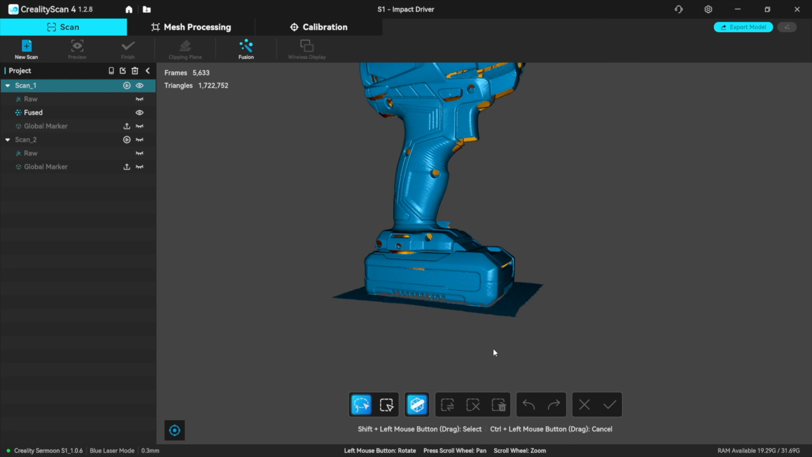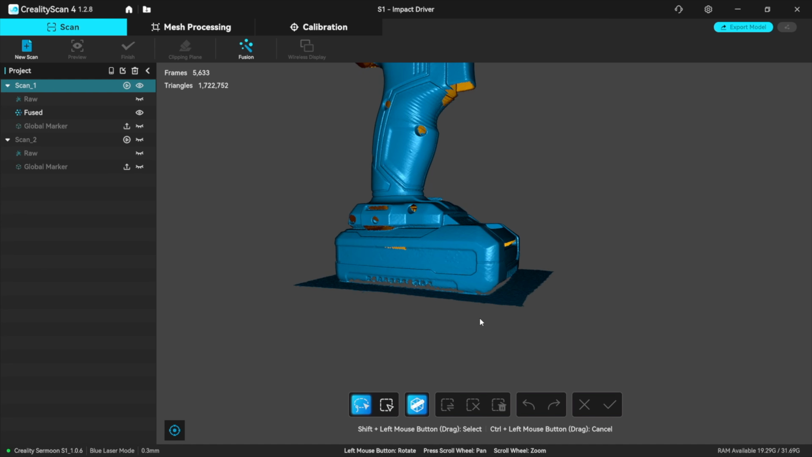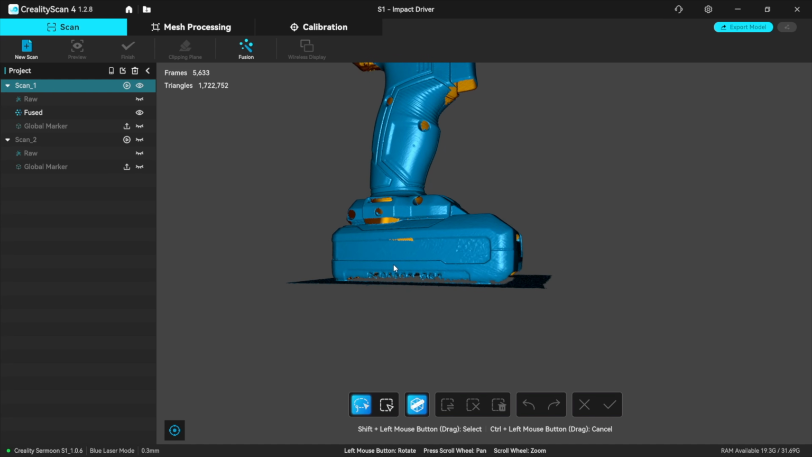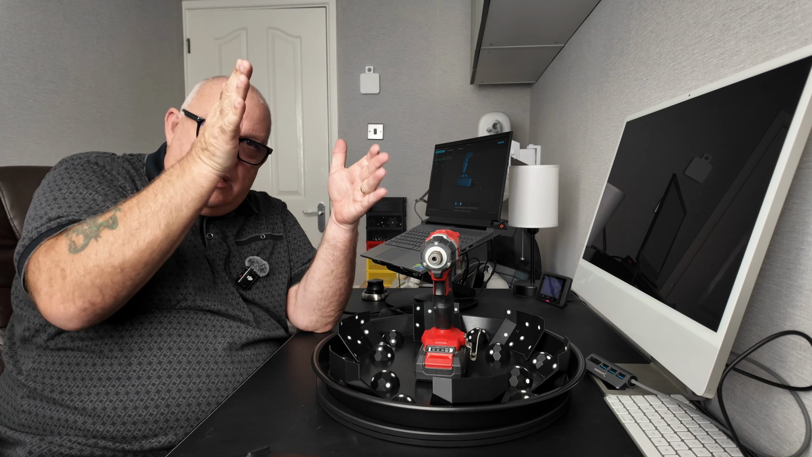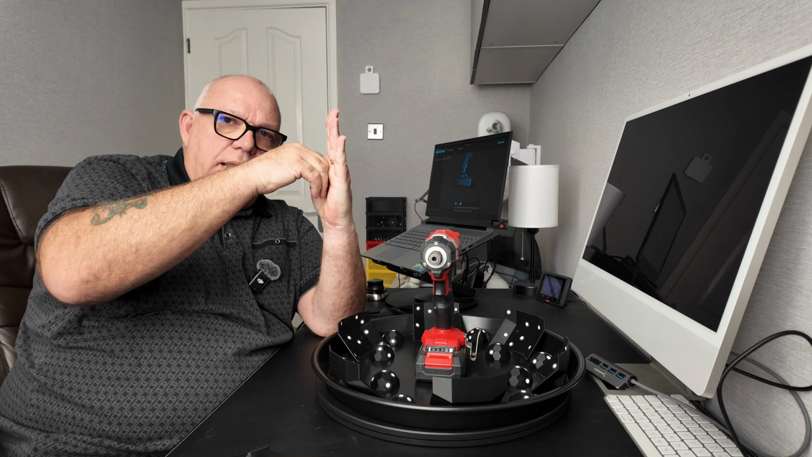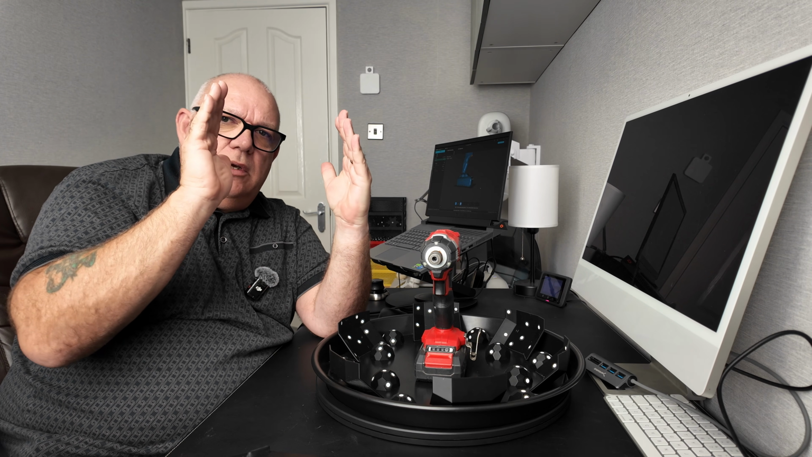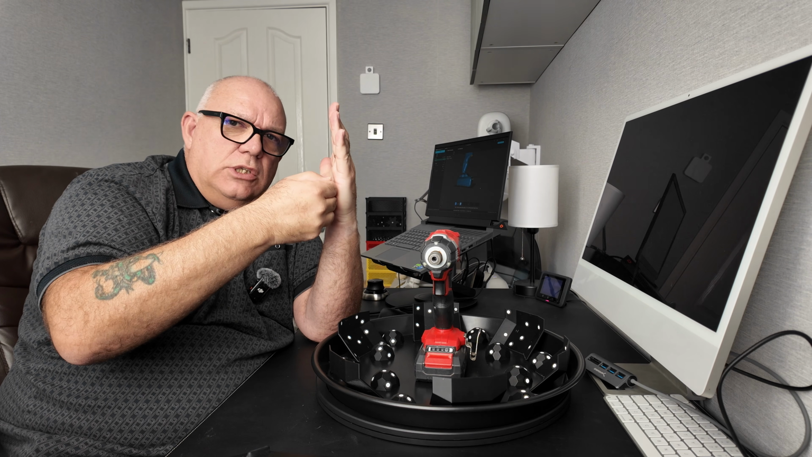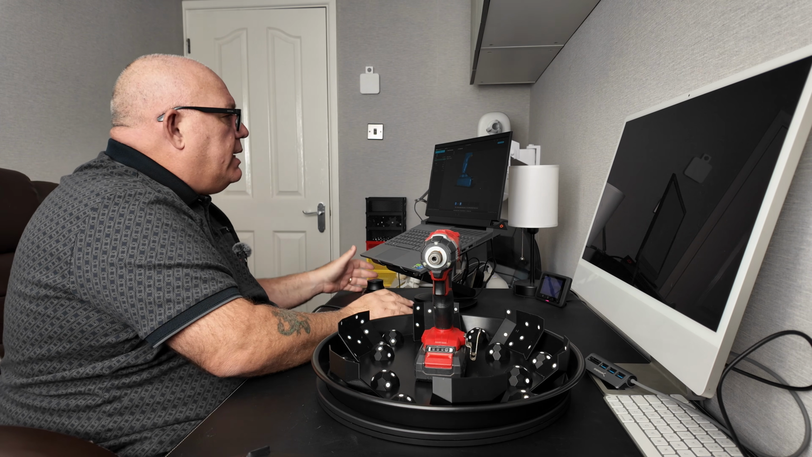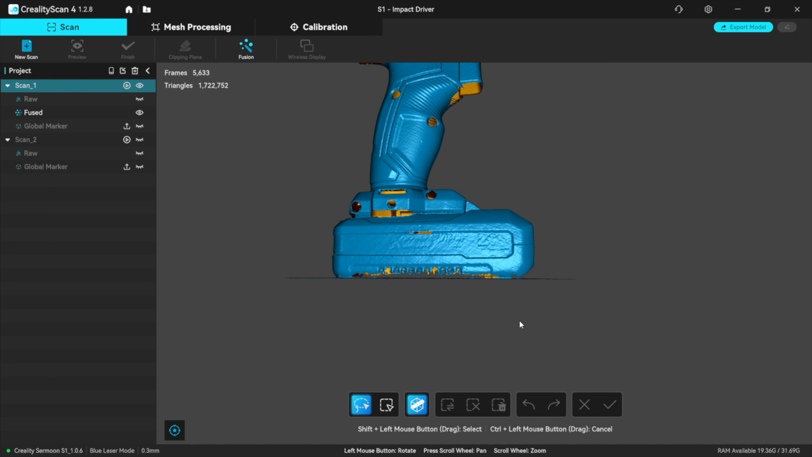I left that bit of base on there because of this reason. I've had it before where I've cut the base off there, thinking I'll join it to the next scan. And what tends to happen is, instead of having straight lines to the end of the scan, the software tries to curve it in a little bit at the bottom so you don't get a dead square edge. So I find it's best to fuse it and then cut the bottom off.